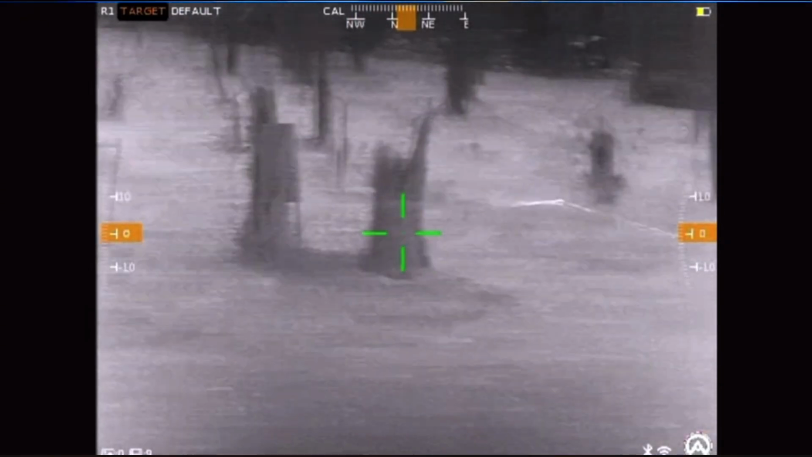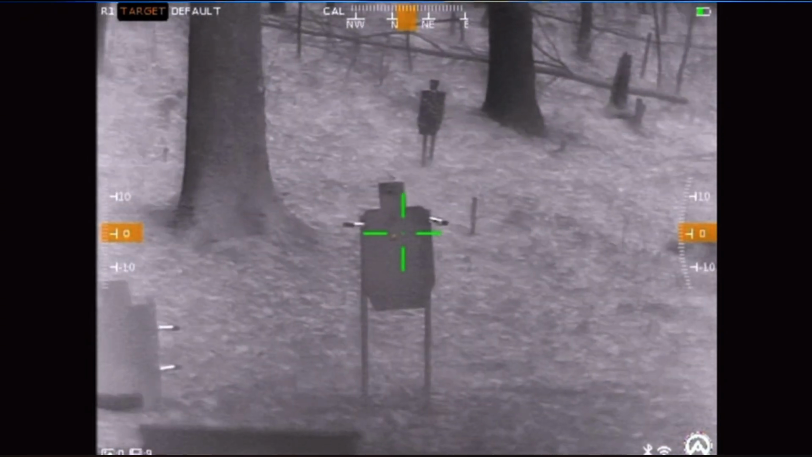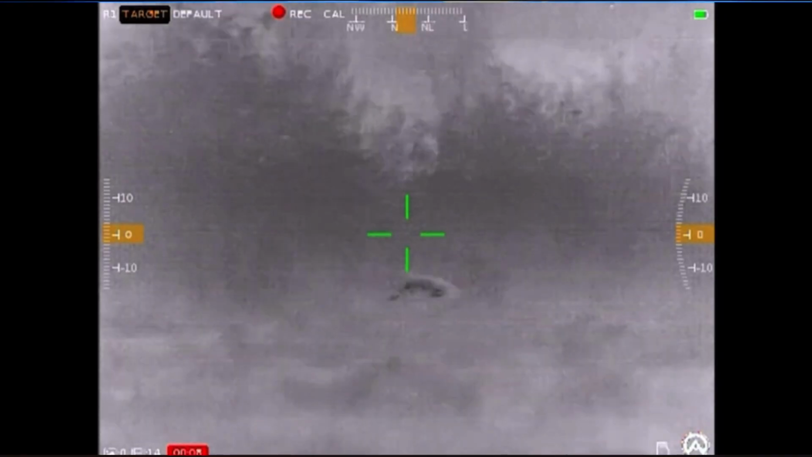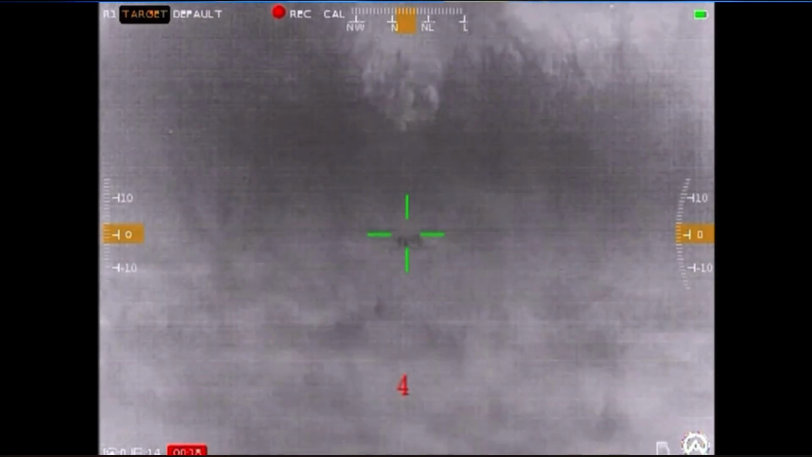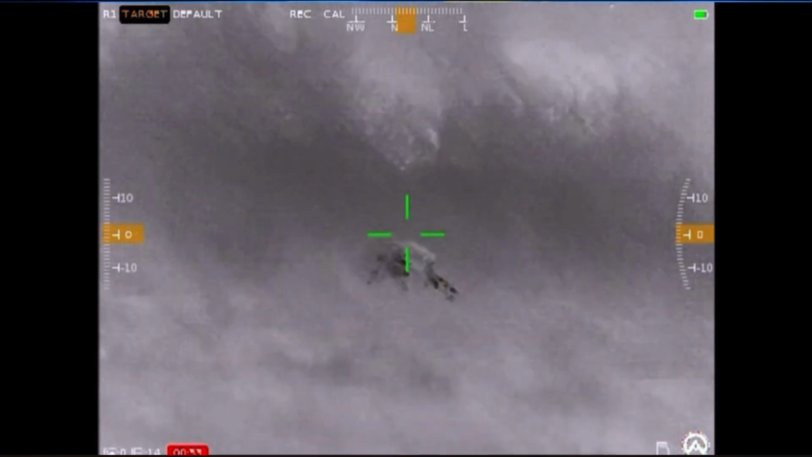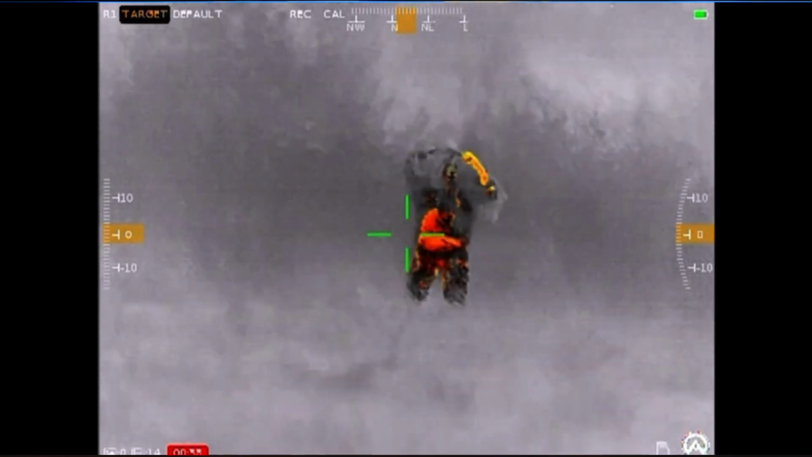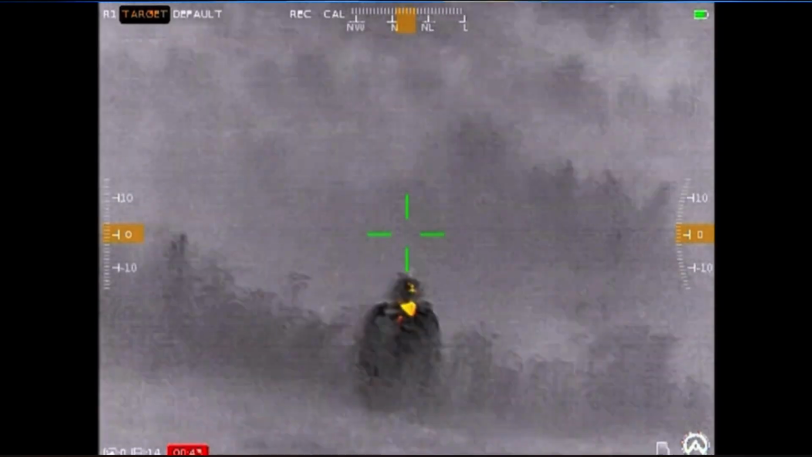It's also a great training tool. Let's say you have a young shooter and hunter, and you're trying to guide them on how to shoot and hold over, or how to squeeze the trigger correctly. Breathing is very important, we all know that in shooting. When you're recording, or streaming via Wi-Fi to your smart device, and you're seeing how that young or inexperienced shooter is looking at the target, if they're pulling, how they're grouping, you can educate them, give them pointers and help them become a better shooter.